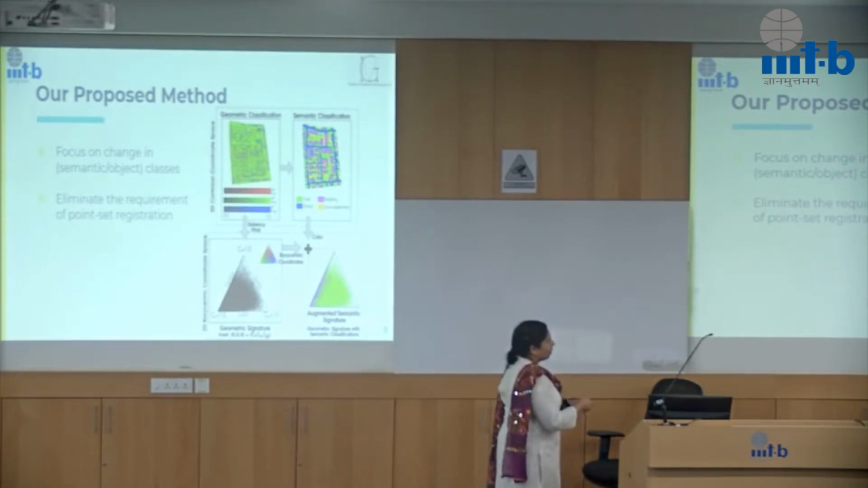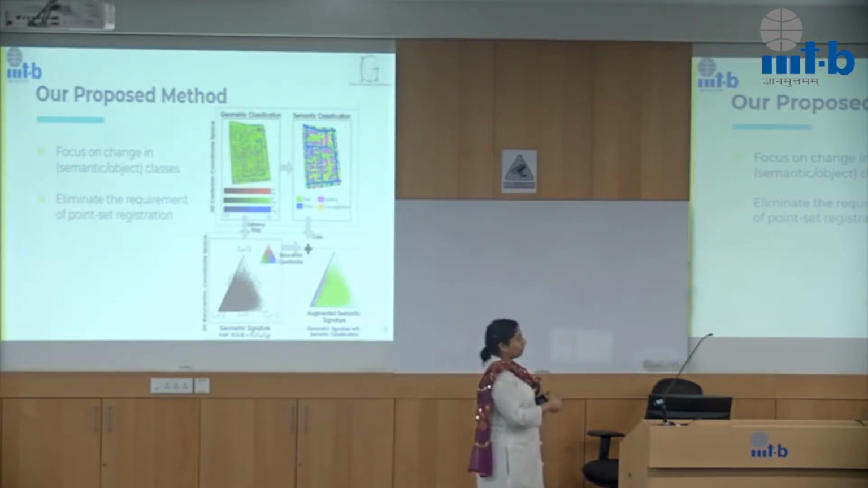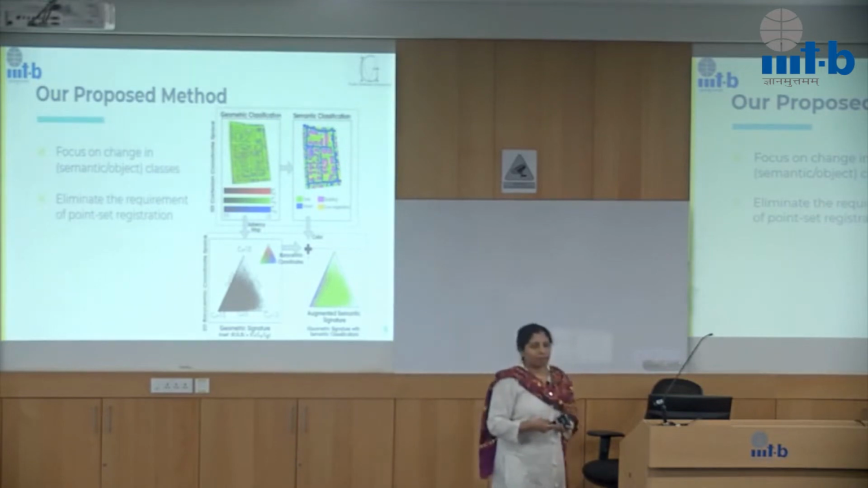As a total, what we have done is we took the geometric classification. We figured out that there is this thing called probabilistic geometric classification, where it would say the likelihood of a point belonging to any of the geometric classes. We put them in a barycentric coordinate system. So that's essentially what the geometric signature is. Once we did that, we figured that now we are free to add colors to it. What's the best thing to add? I can add the semantic class information, as in which class each of these points belongs to. I can color code it, and now I have something called the augmented semantic signature.